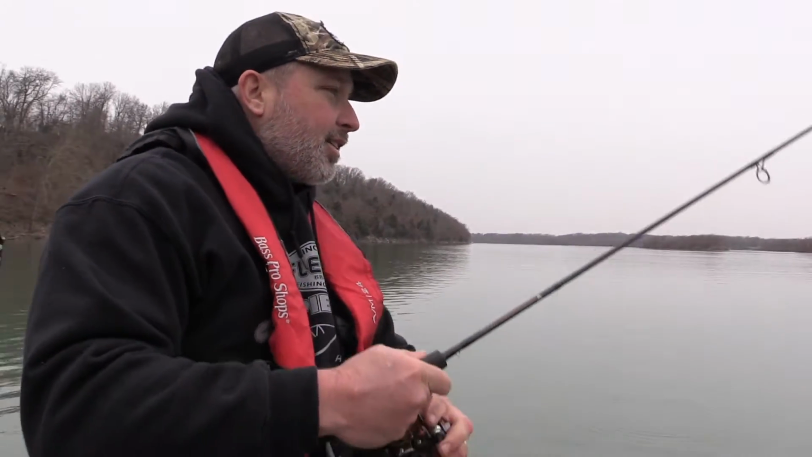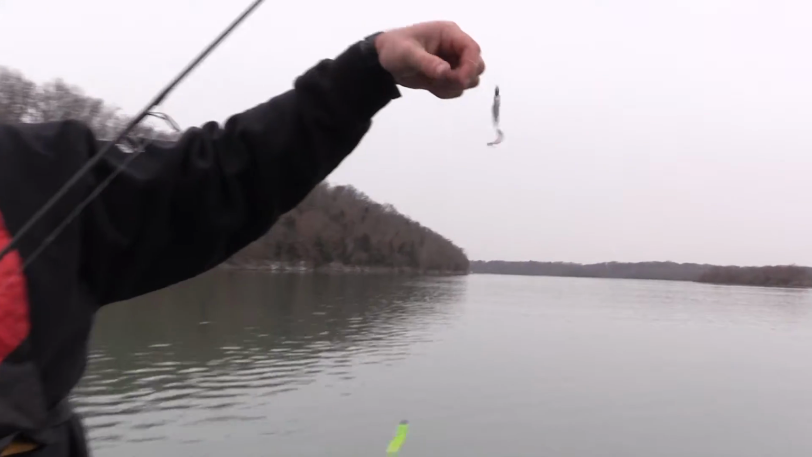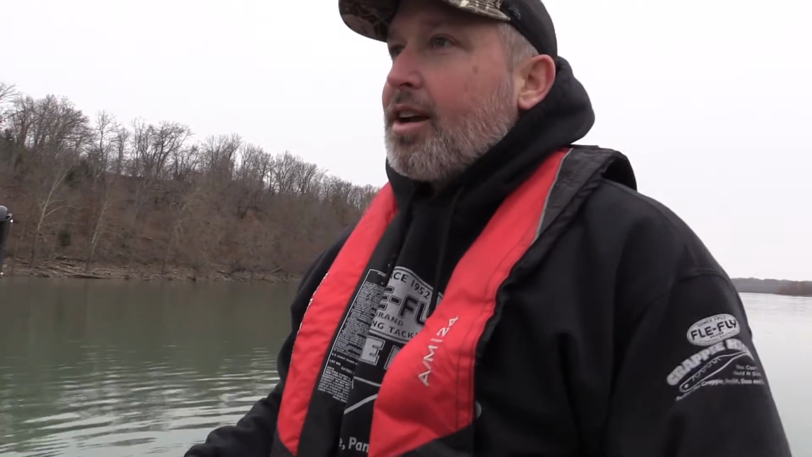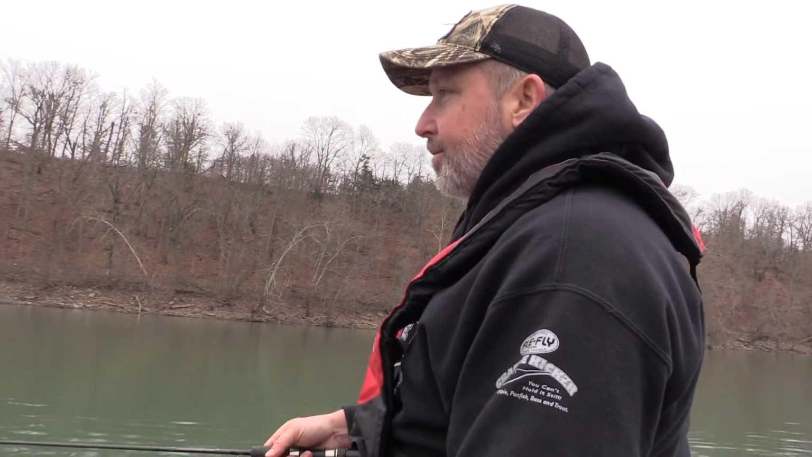I tied on a tandem. That's the chartreuse, and that is the firecracker. Those are the 2.5 inch Go-Go minnows with the 1/8 ounce bait gripper heads. And boy, that Garmin didn't lie. We were on them. I jigged it a couple times and caught one. So let's see if we can find them again.